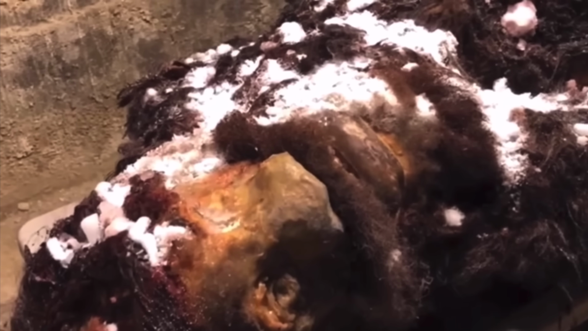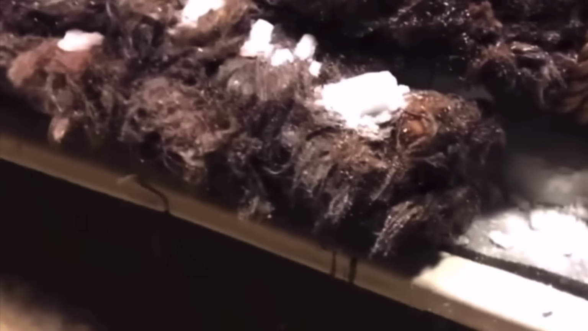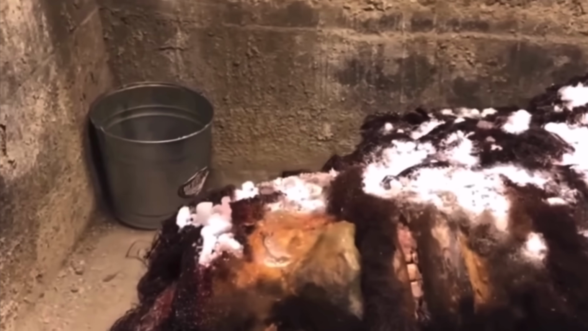The Sasquatch corpse is frozen and packed with ice. It's massive and looks just like what a Bigfoot is said to look like. It has matted down dark brown fur, large hands, and an overall absolutely massive body. Its head is decaying and bloodied. Its eyes are closed, its teeth are all jagged, it looks very realistic.